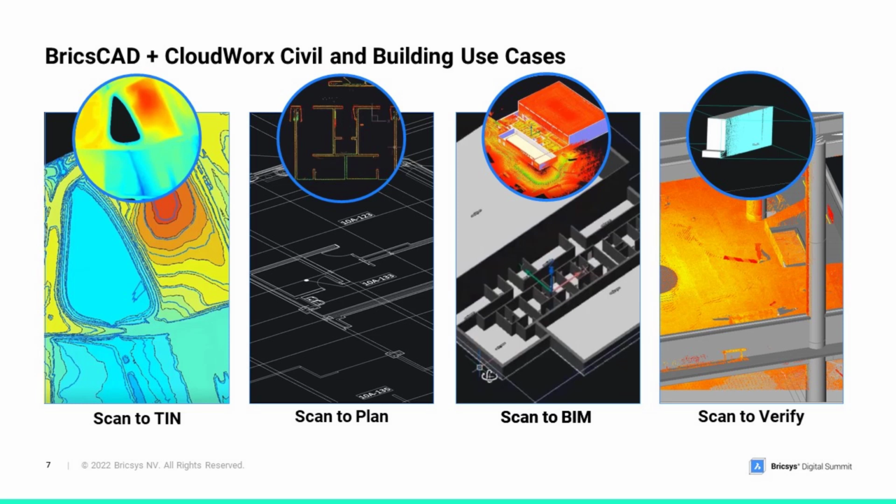Now, overall, BricsCAD provides a more economical and professional CAD tool than legacy CAD, and put CloudWorx on top of this, which offers additional point cloud tools that can be used in the same file as BricsCAD point cloud tools. Fantastic.